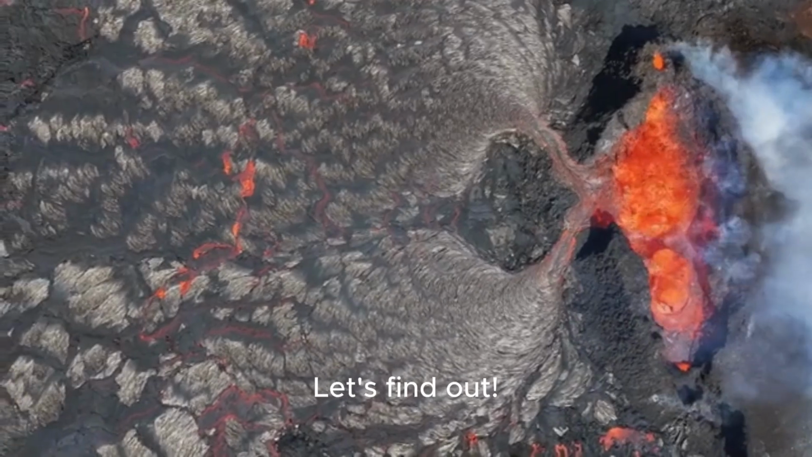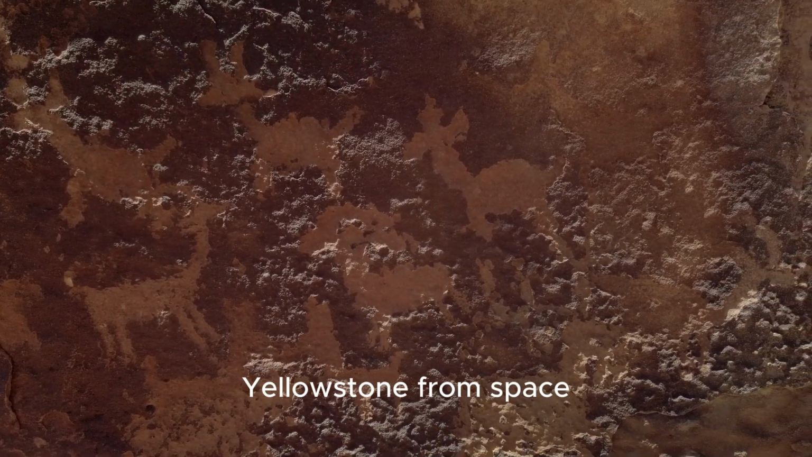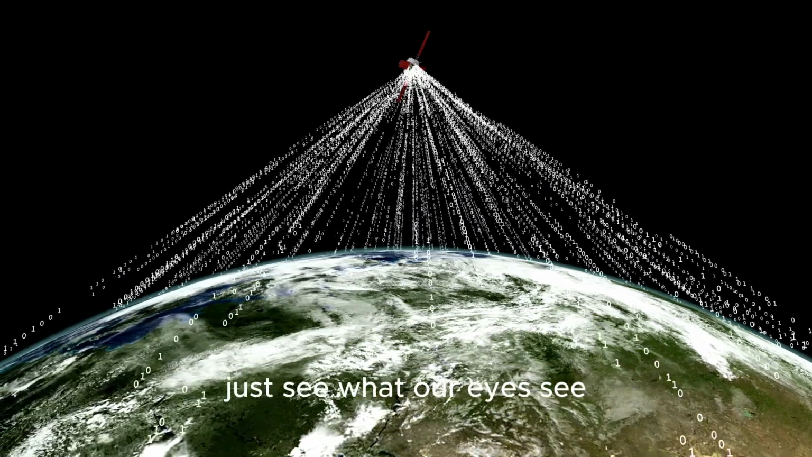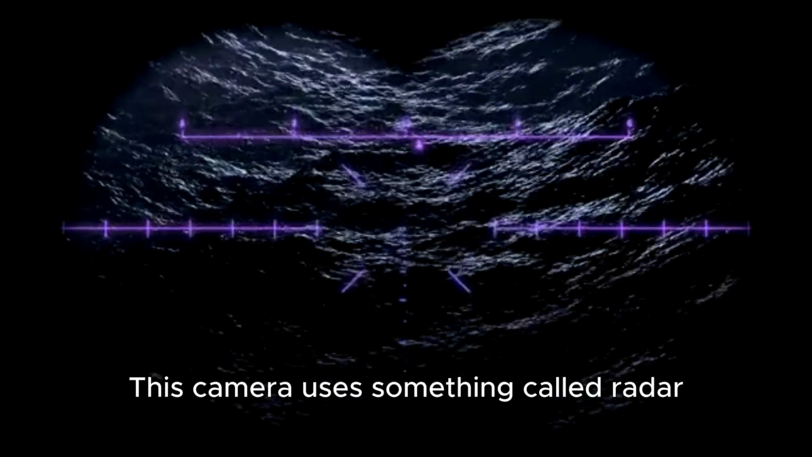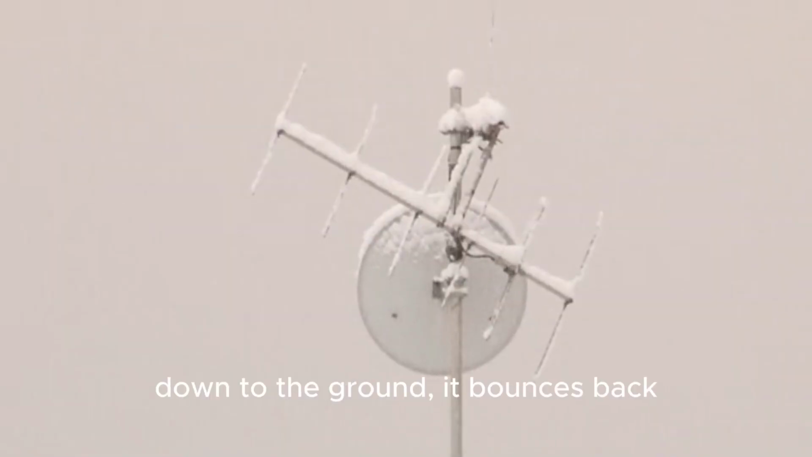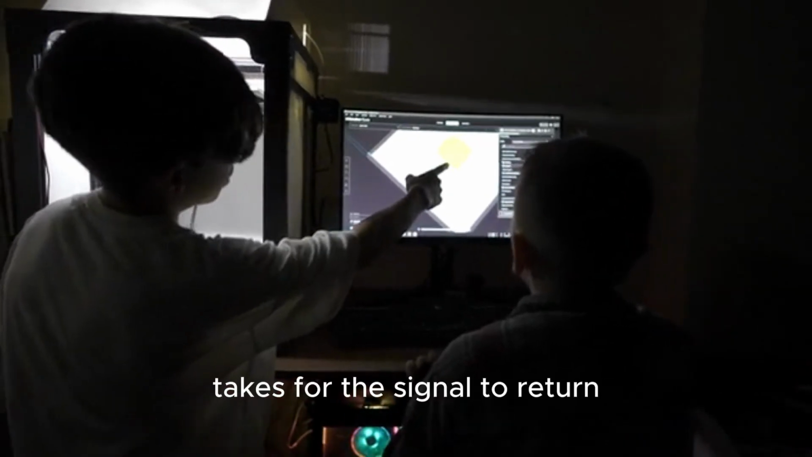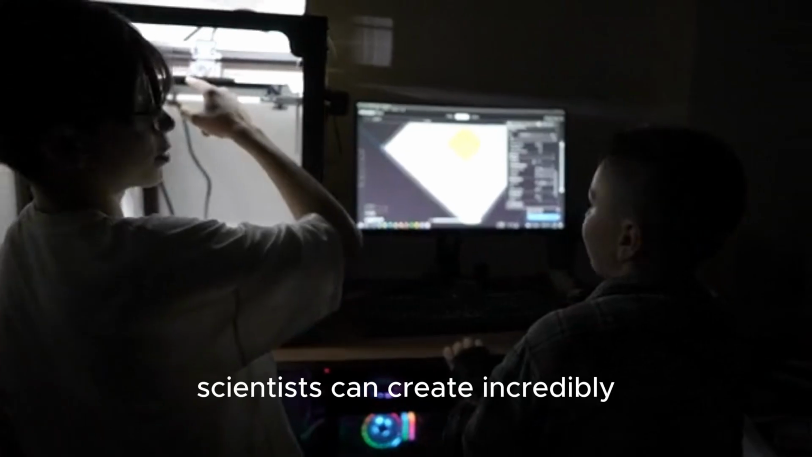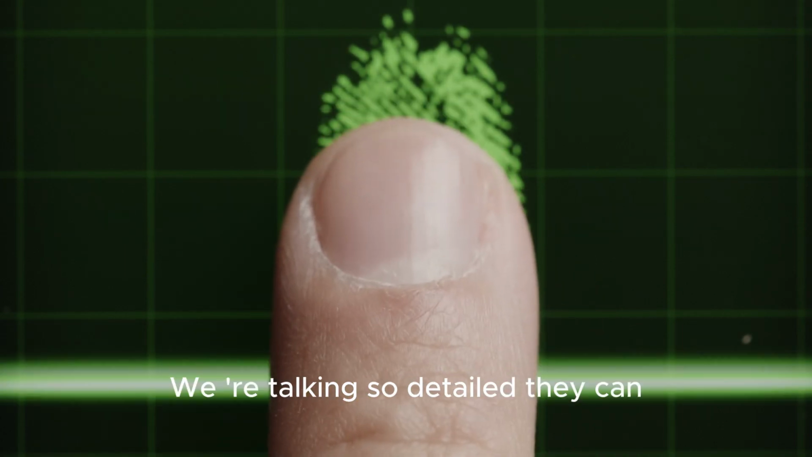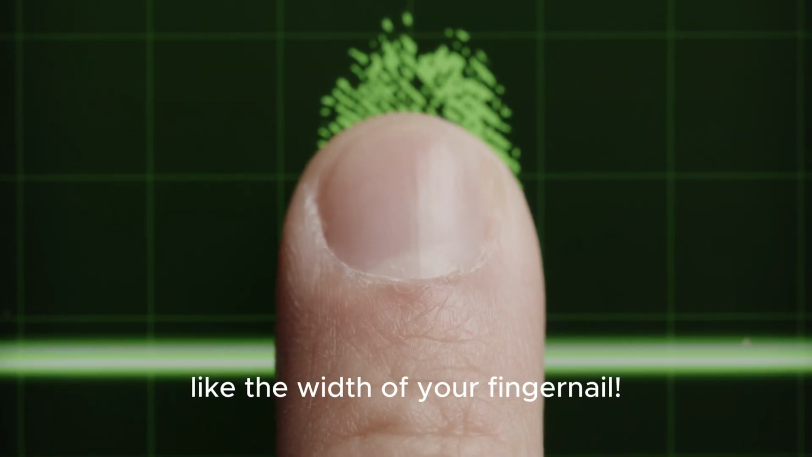Let's find out. So, imagine you're an astronaut looking down at Yellowstone from space. You're using a special camera, one that doesn't just see what our eyes see. This camera uses something called radar. Think of it like a bat sonar. The satellite sends a little signal down to the ground, it bounces back, and the satellite catches it. By measuring exactly how long it takes for the signal to return, scientists can create incredibly detailed maps of the Earth's surface. We're talking so detailed they can see if the ground has moved up or down by just a tiny bit, like the width of your fingernail.